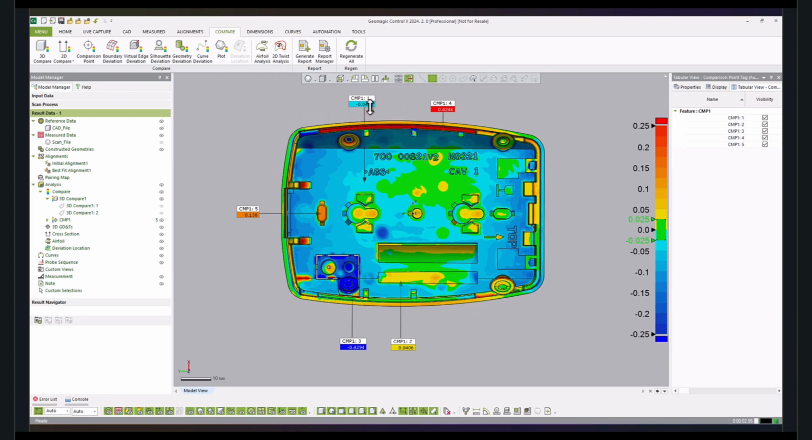And by doing this process, we can see that we have a variety of these colored deviation zones, and we can add these flags and associate them with a numerical value. And after we have performed this, we can add the comparison points that we have established into our report as well.